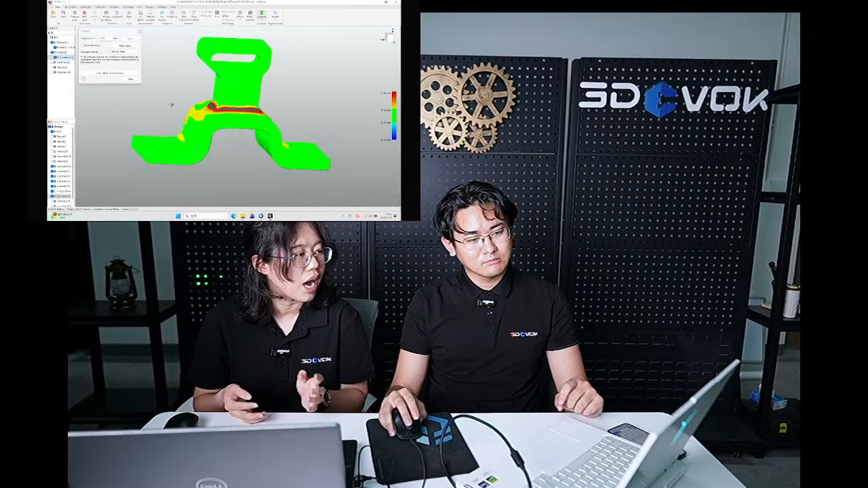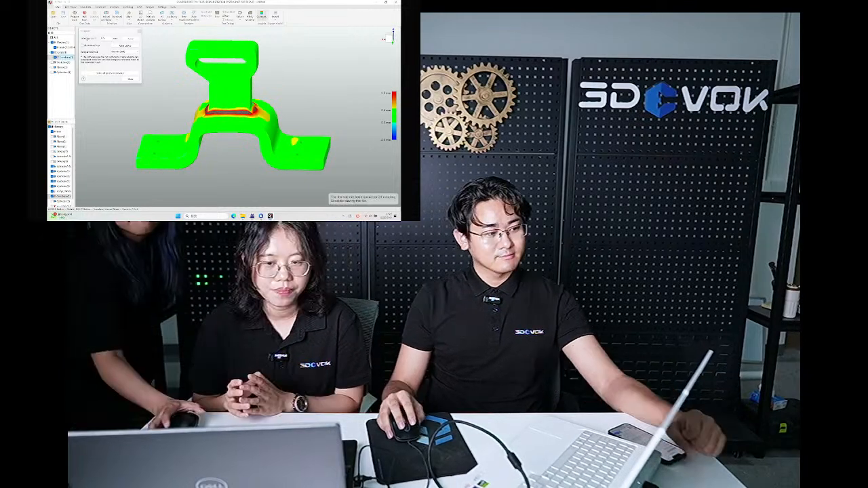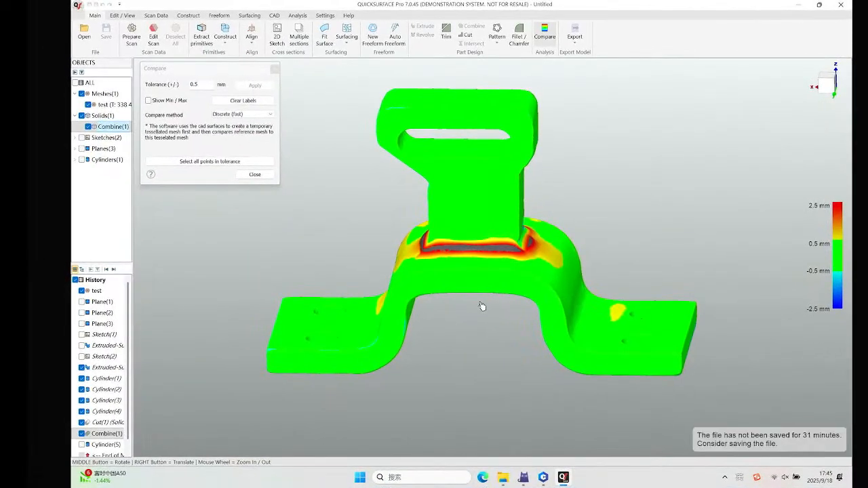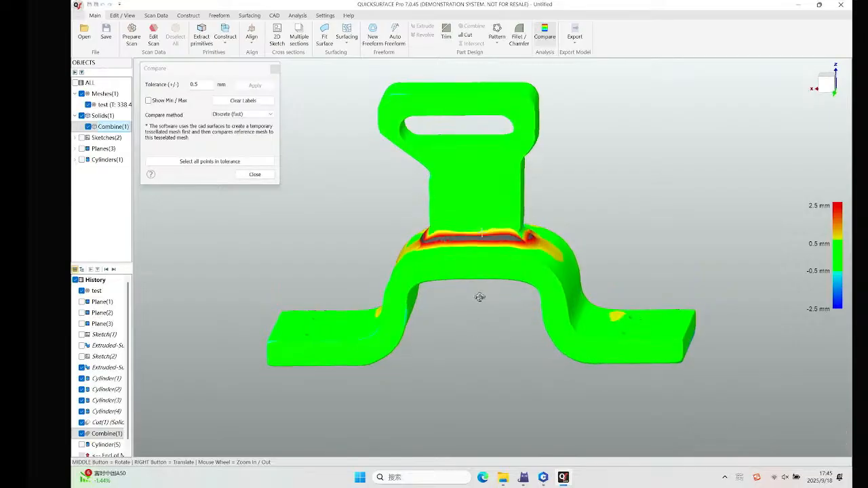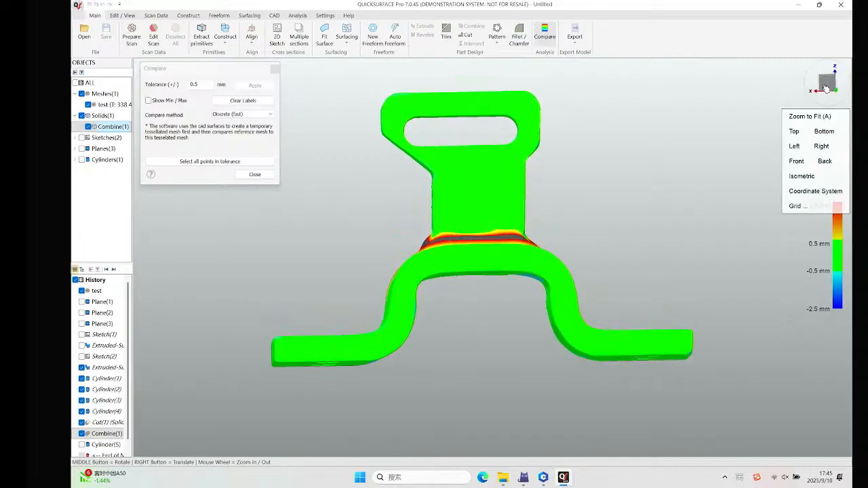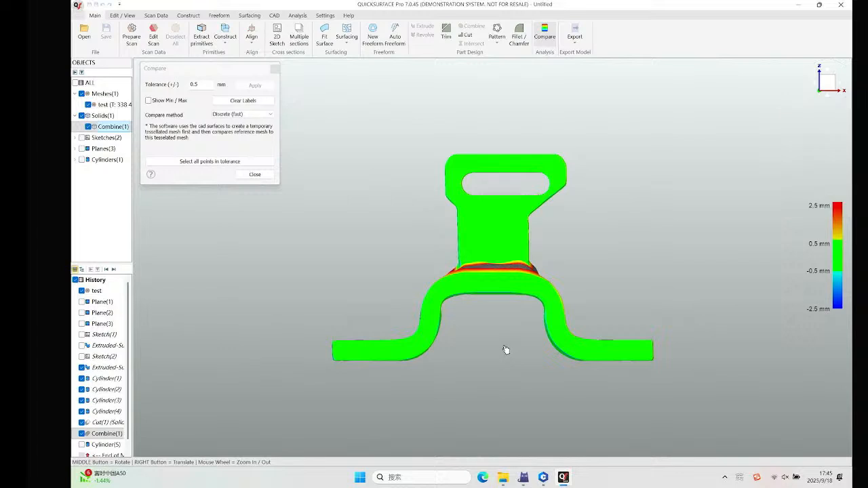Okay, we can also do the comparison and set the tolerance. After we have finished the reverse engineering, we can make the deviation analysis. Like we are setting the tolerance to 0.5 millimeters. So you can see here the largest part of this industrial component is green, which means it's within the tolerance. And as for the joint section, you can see there are some red or even no color data.